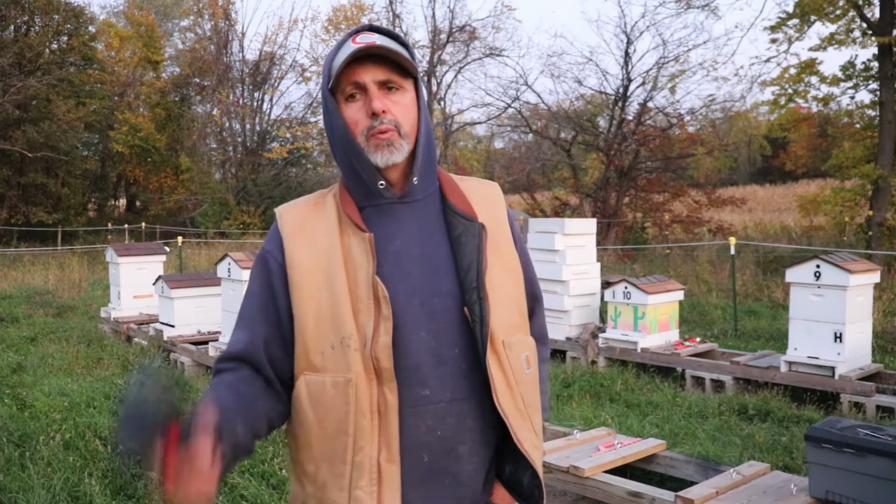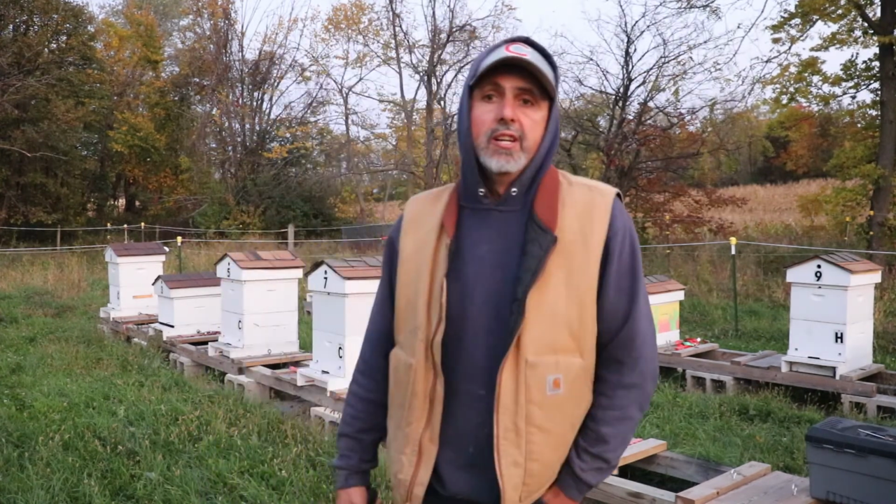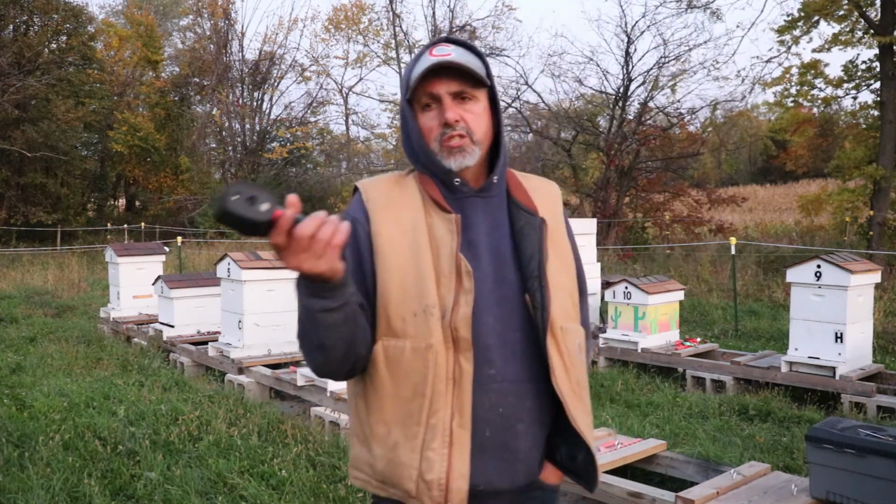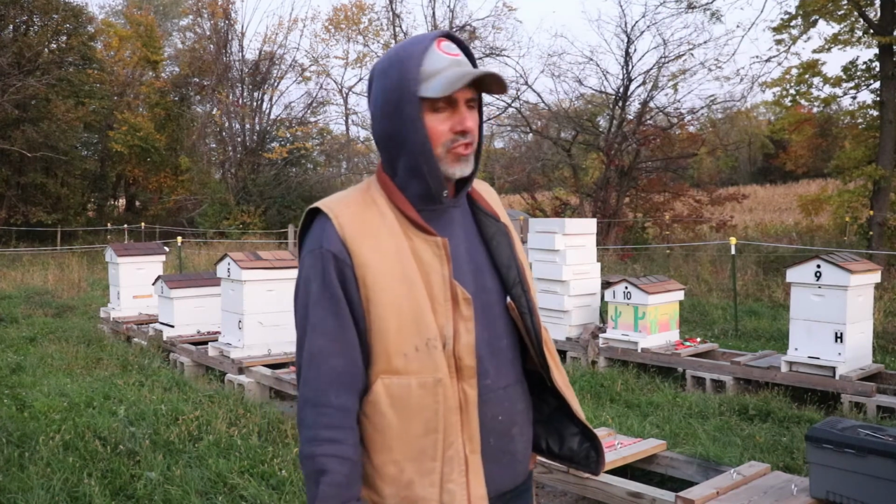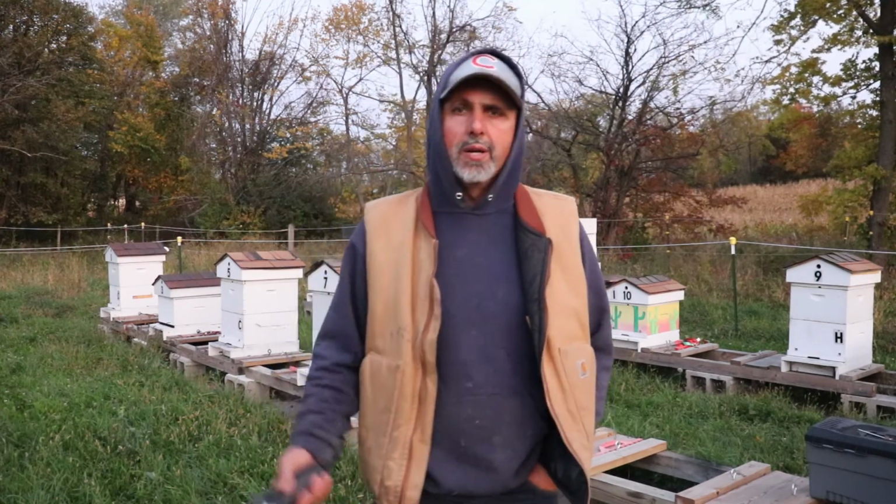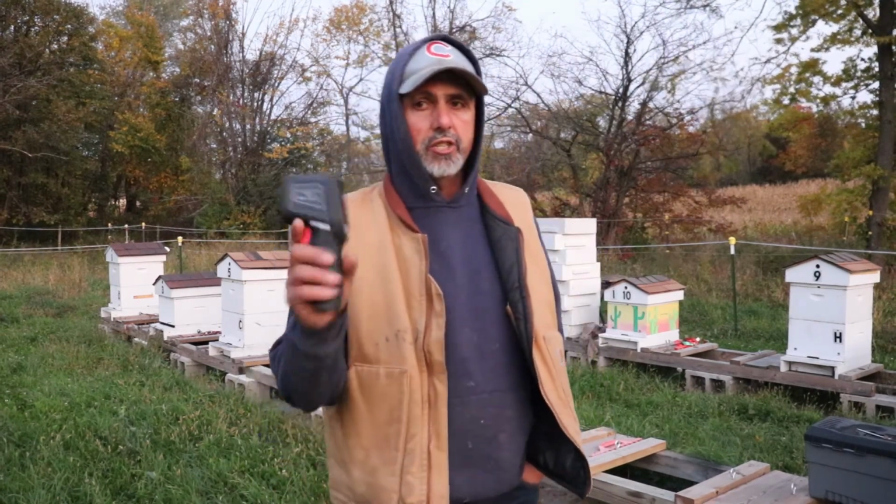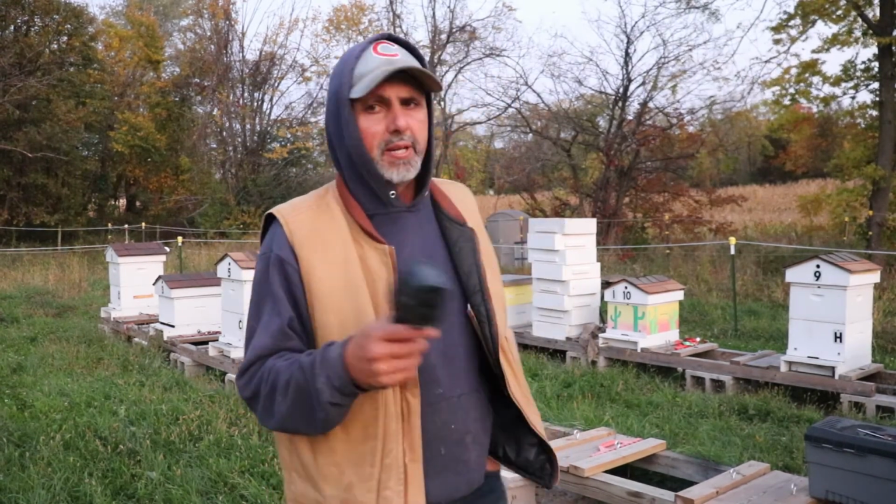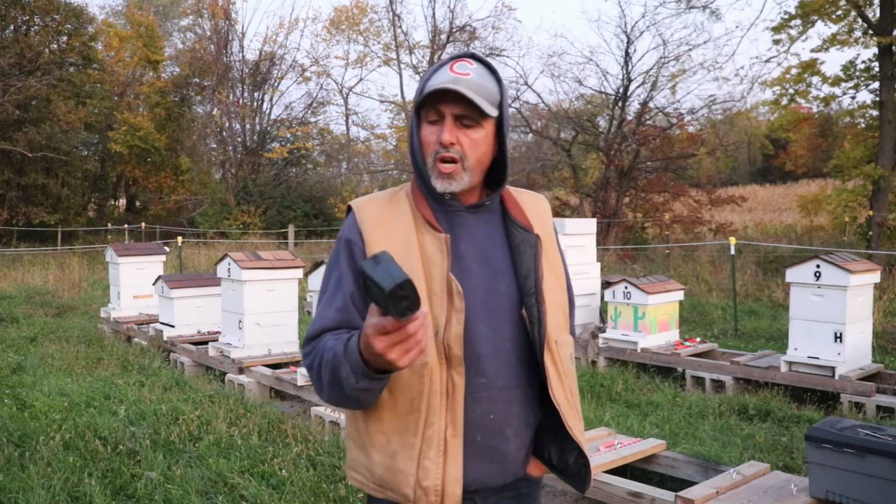So anyway, we're just playing around here. I was hoping to do this totally in the dark, just for something totally different, but you got the idea how the thermal gun works. Just one way you can check on your hive, see what they're doing, especially in the middle of winter when you don't want to open them, but you want to see how big your cluster is. You use one of these if you have one, and you can just kind of check on your bees, see how they're doing. So anyways, that's it.